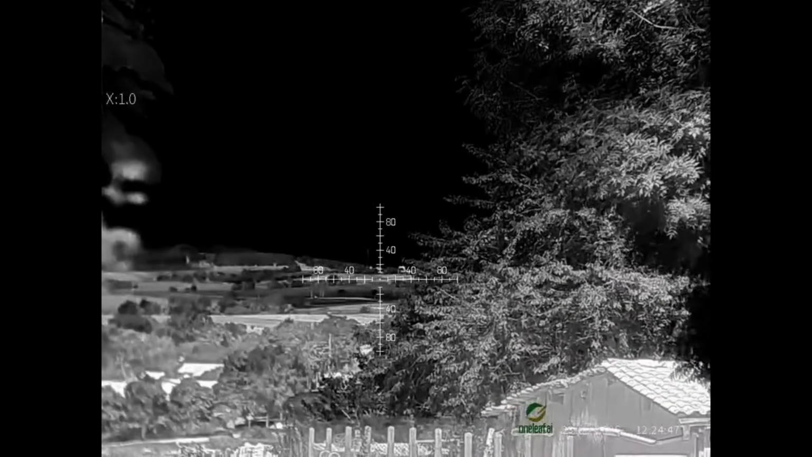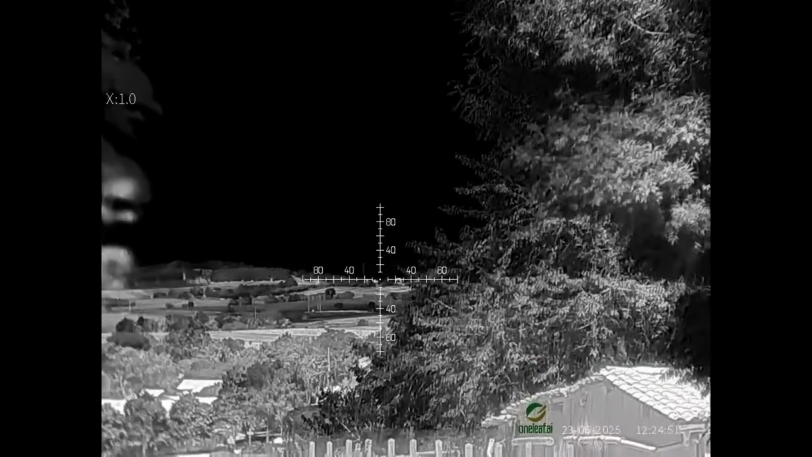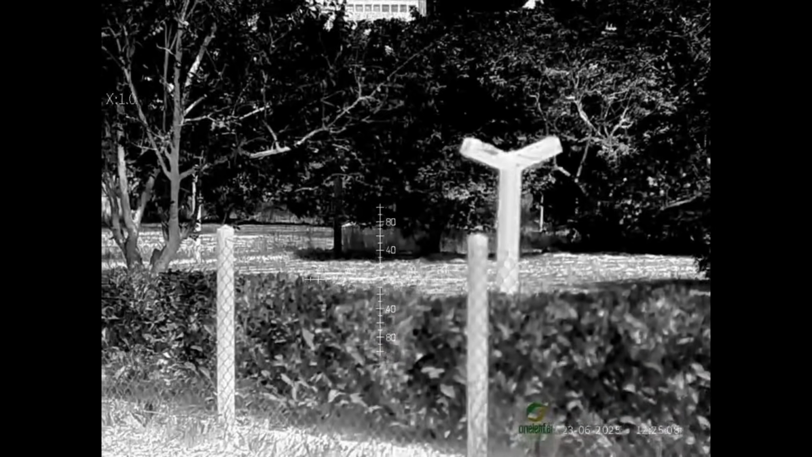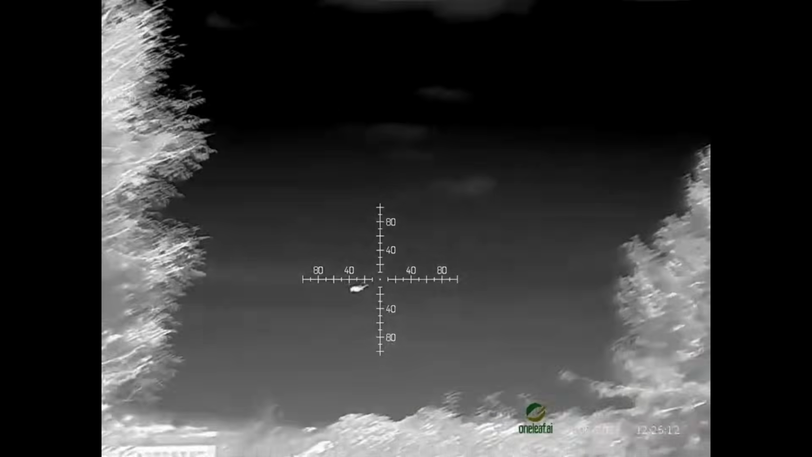And then we've got on the horizon over there, those white dots, near enough in the crosshairs. That's a water treatment plant that they're doing work on at the moment. That's 4 miles away. Look at the detail. Now I'm going to stop recording now because my shoulder's starting to ache holding this up, even though it's so light. Oh, before that, here goes another wood pigeon.